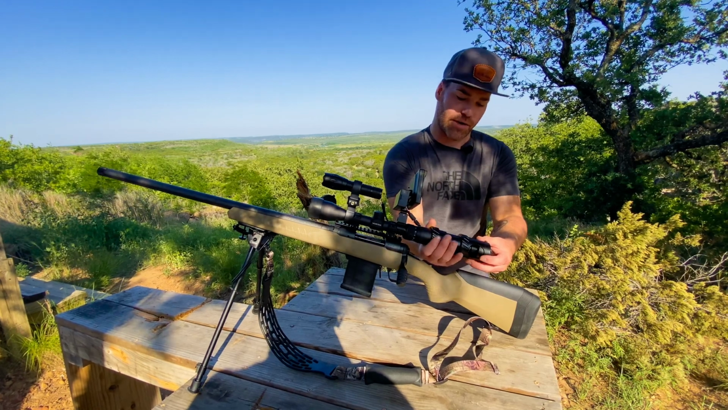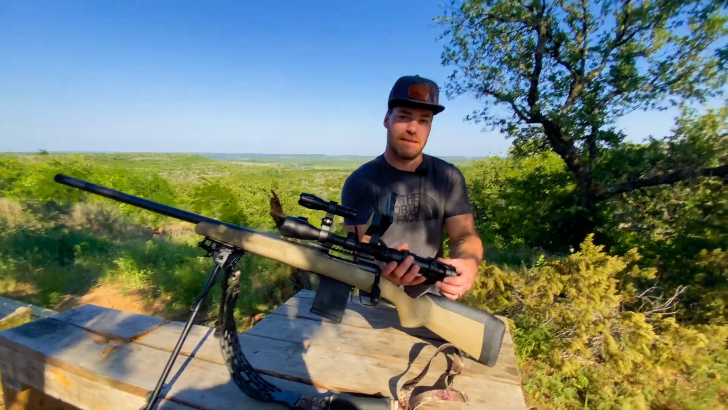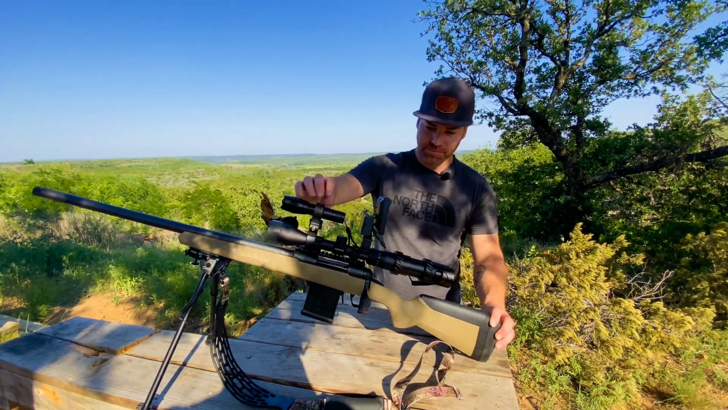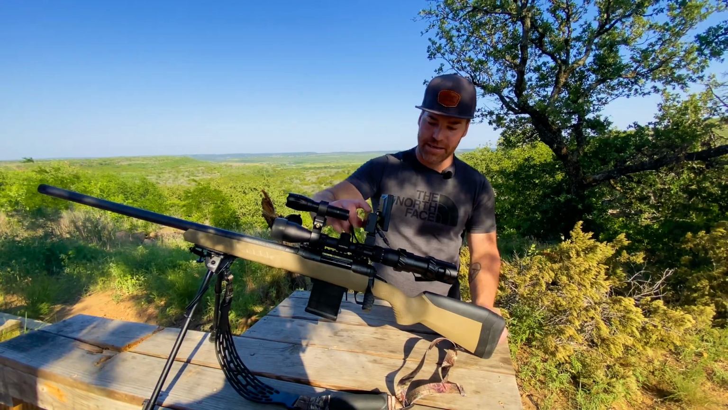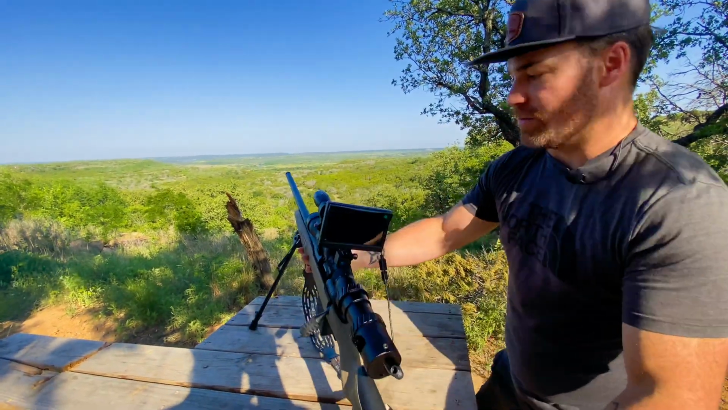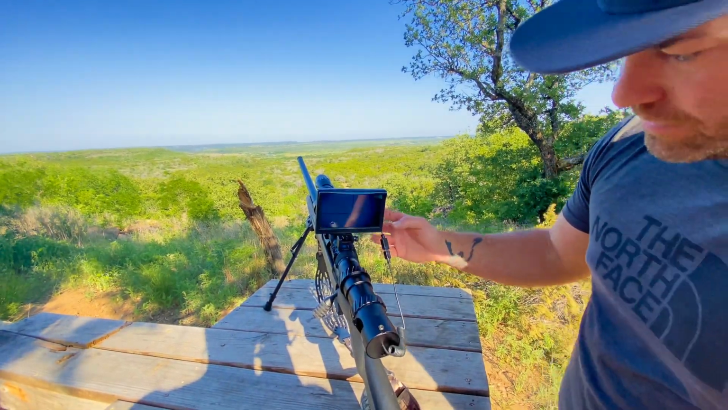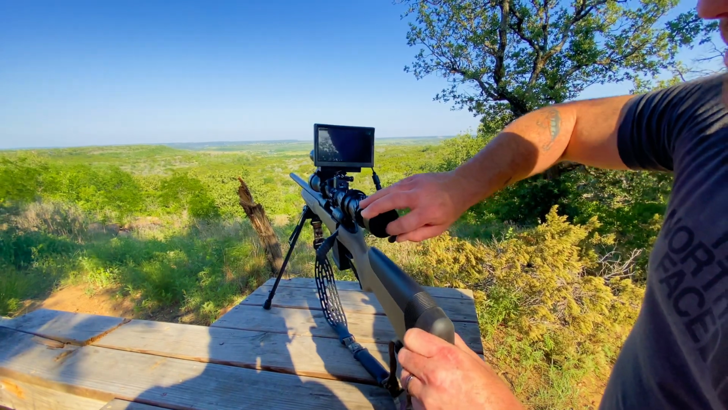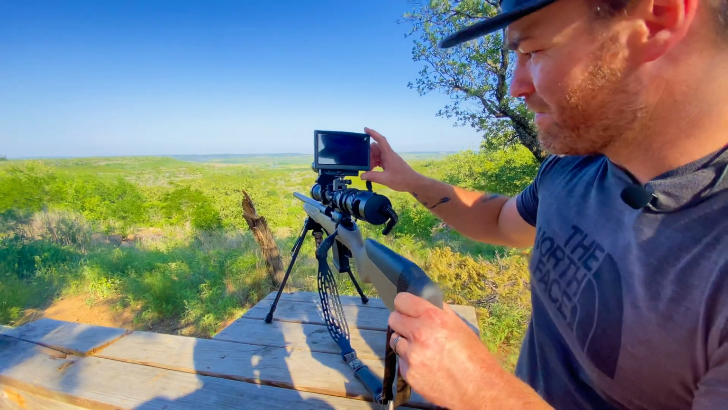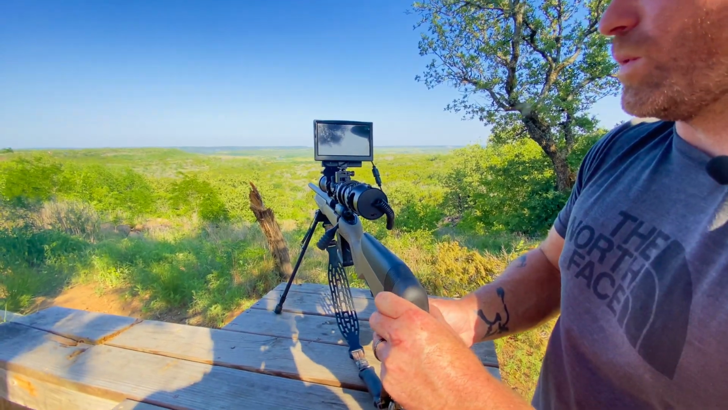This lock ring right here, you untwist it, and essentially you can just put it onto your scope and then tighten it down. It's got a camera in here, an infrared light, and an LCD screen, so you can use this in daytime and nighttime. Right now it's in a nighttime setting. Let me click it. There you go, daytime. It's pretty awesome, and it works very well.